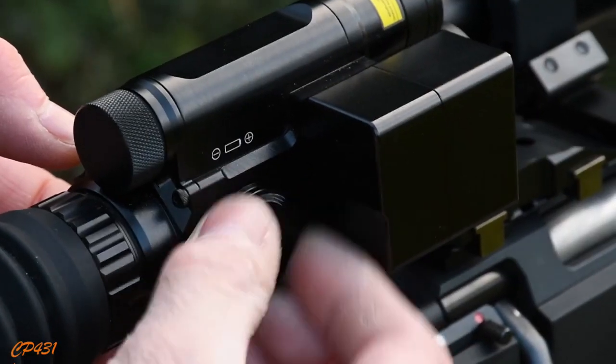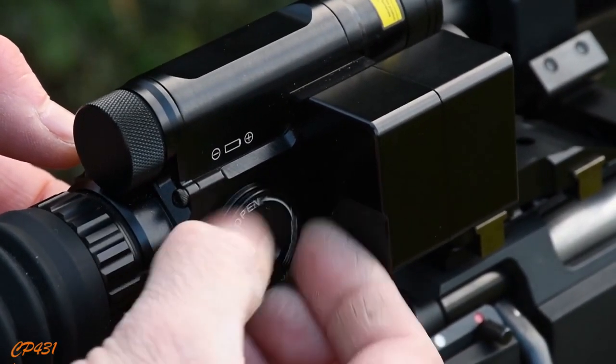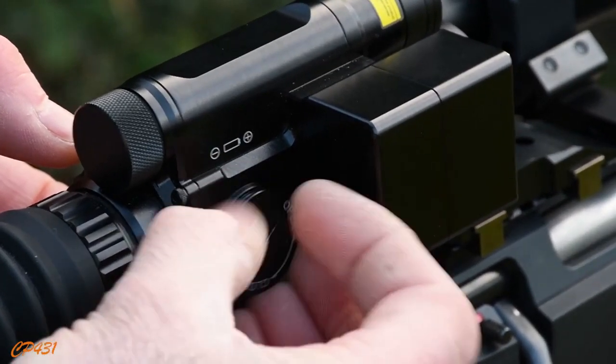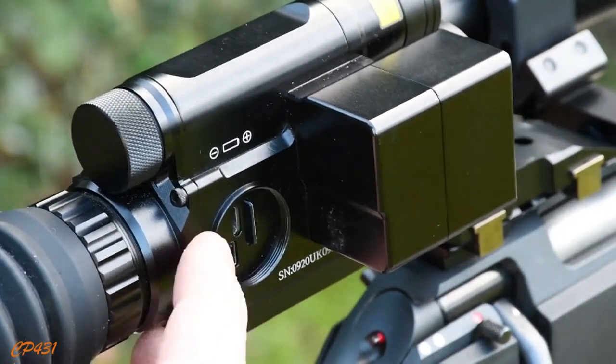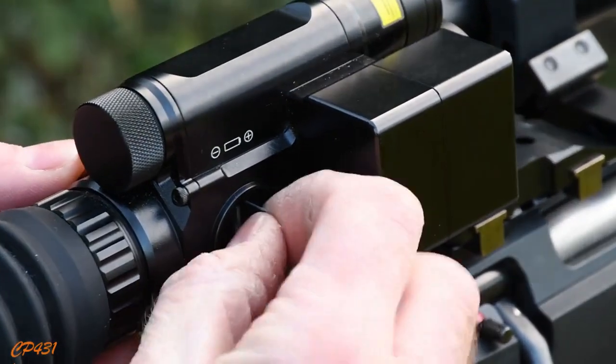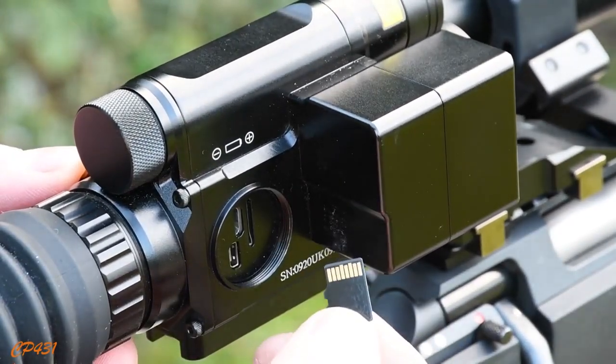Under this little cap on the side, it's got a USB charging port. You can also run an additional power supply into that charging port. That goes in there, and here is a micro SD card for your stills and video footage.